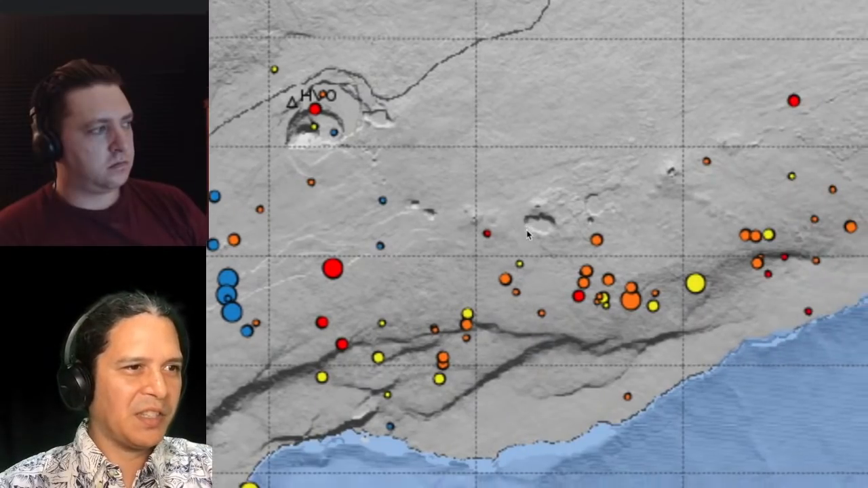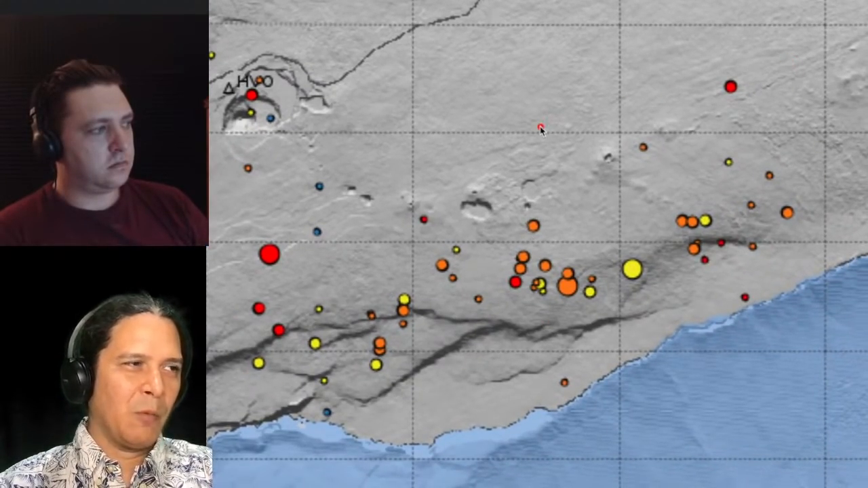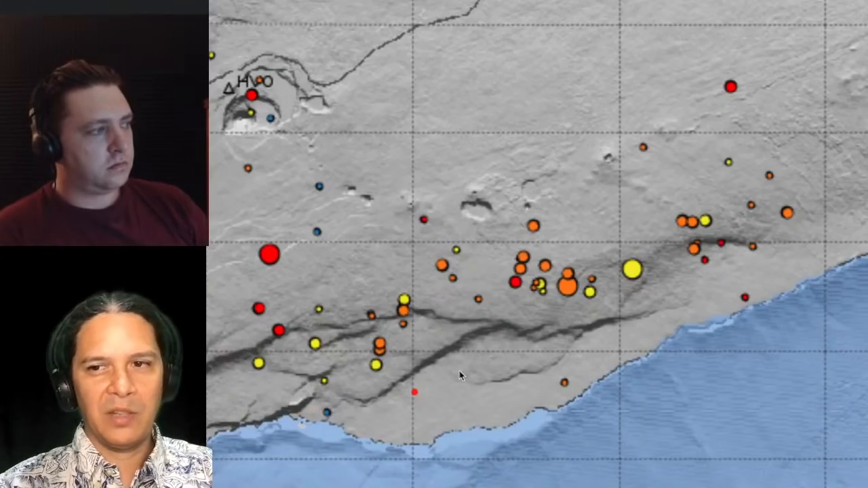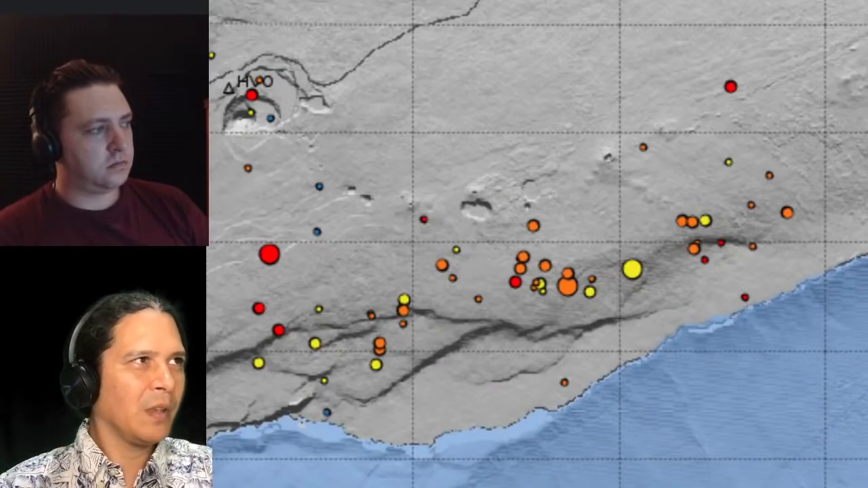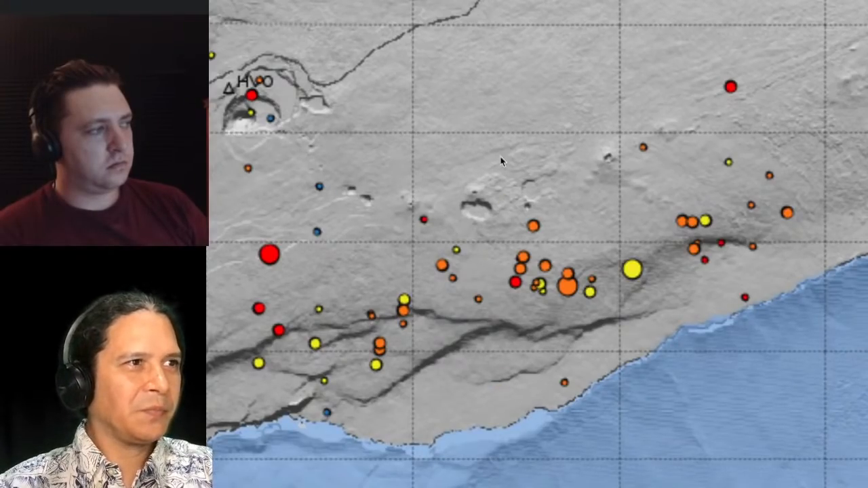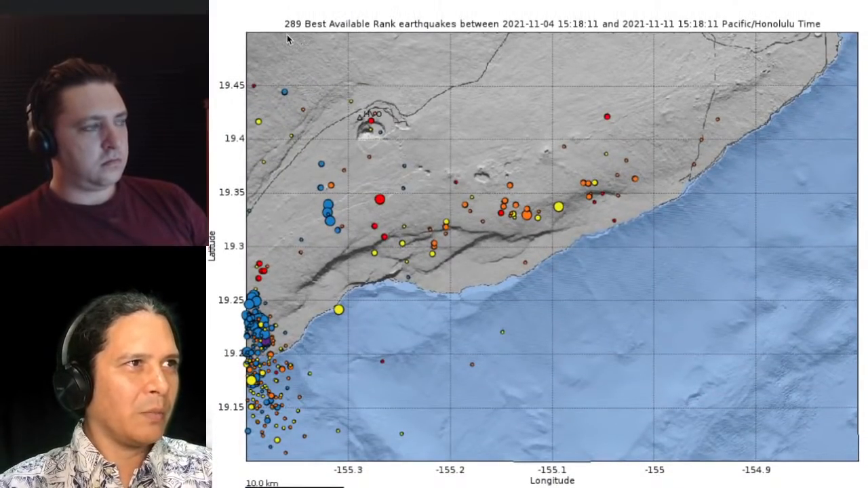Otherwise, all you see is the south flank earthquakes that seem to just go on regardless of what week it is and what else we're talking about. This is the one constant every update has pretty much. We talk about how these south flank earthquakes are still going at their regular rate here. So that's the earthquakes, pretty low.